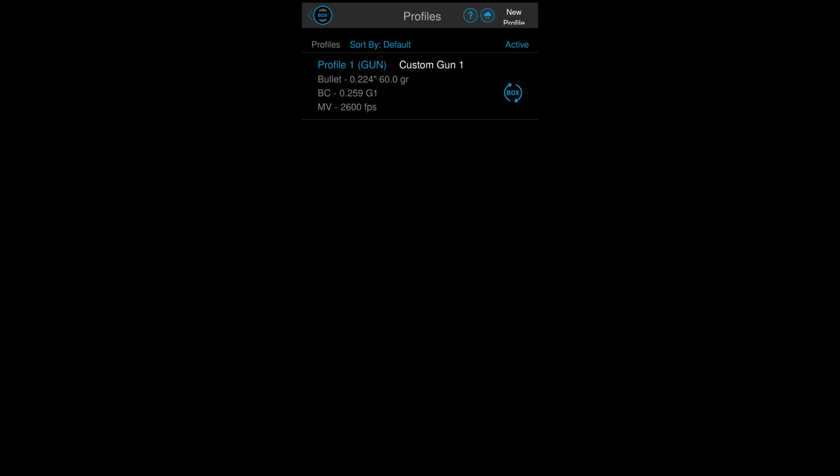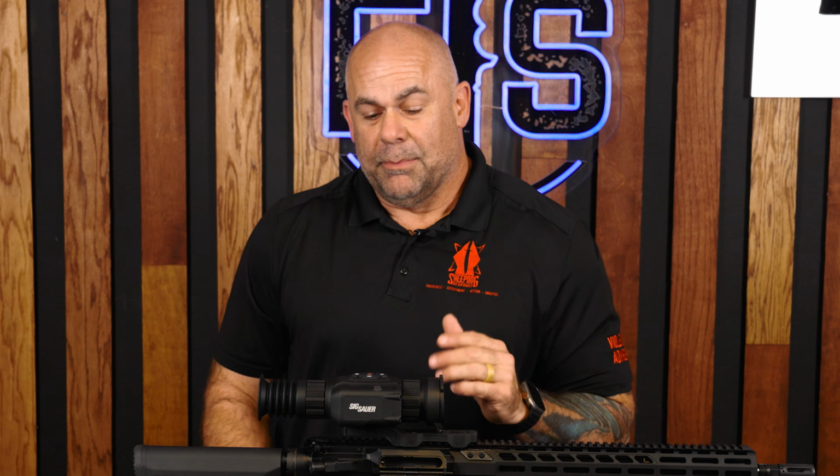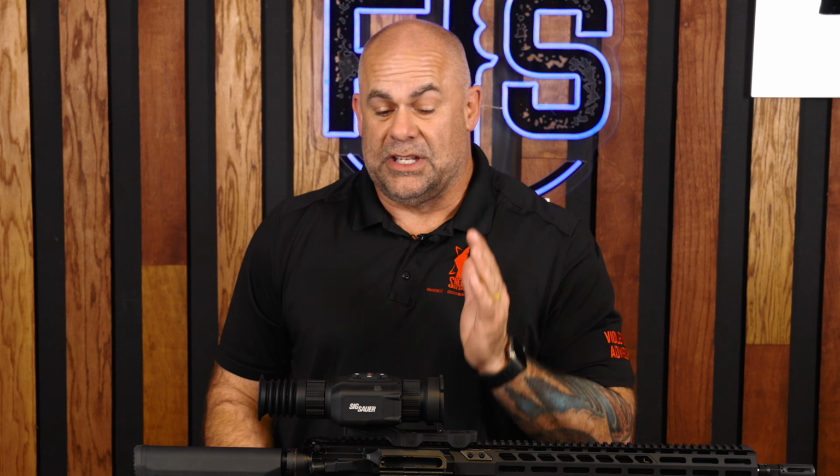With the range finding feature, the BDX feature, the way I can tie it into the SIG app on the phone, there's so much going on here, but believe me, it's incredibly user-friendly. None of this was difficult to figure out. It was a simple interface. It's a fantastic user-friendly optic.